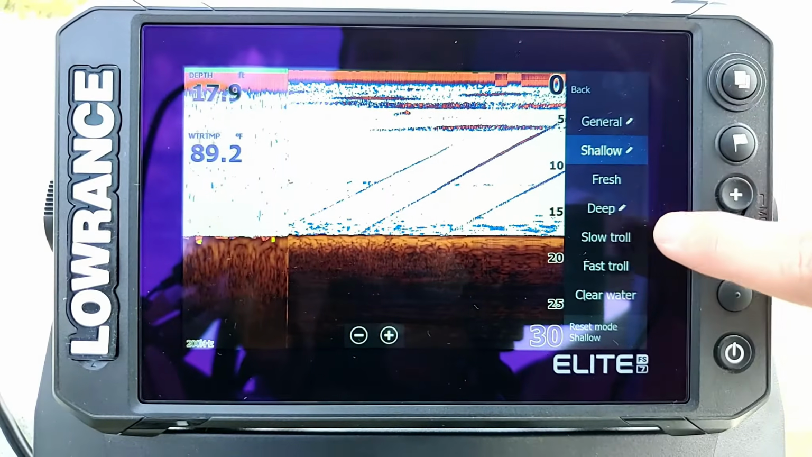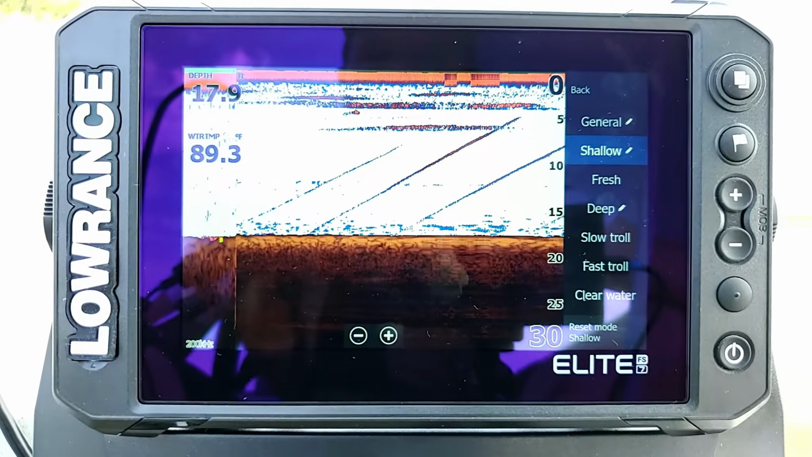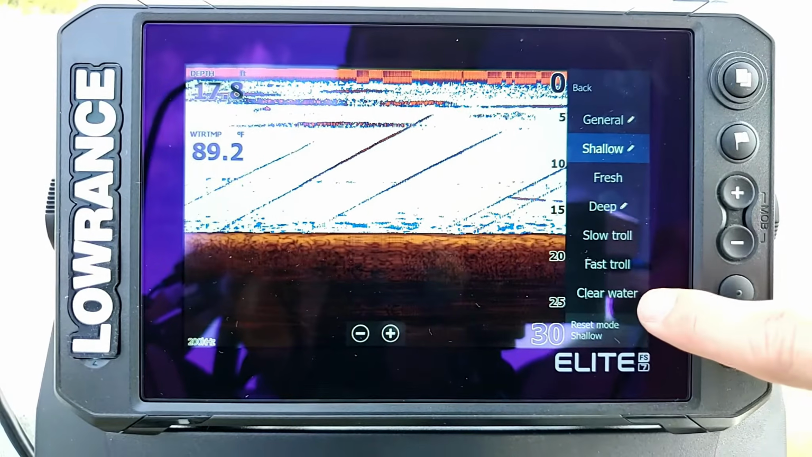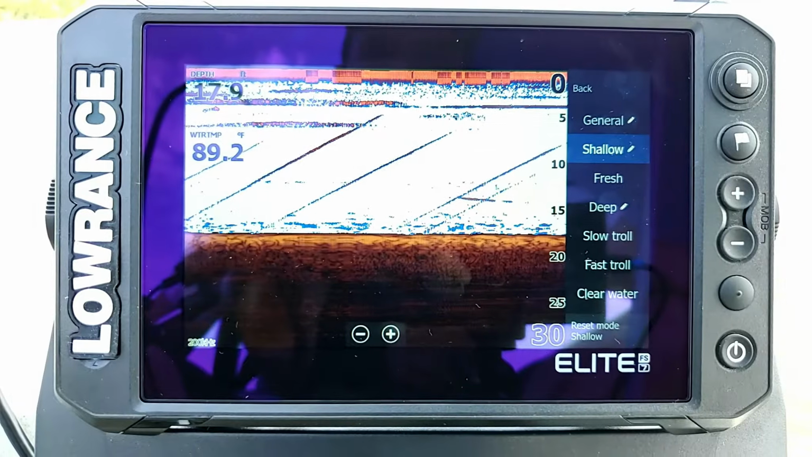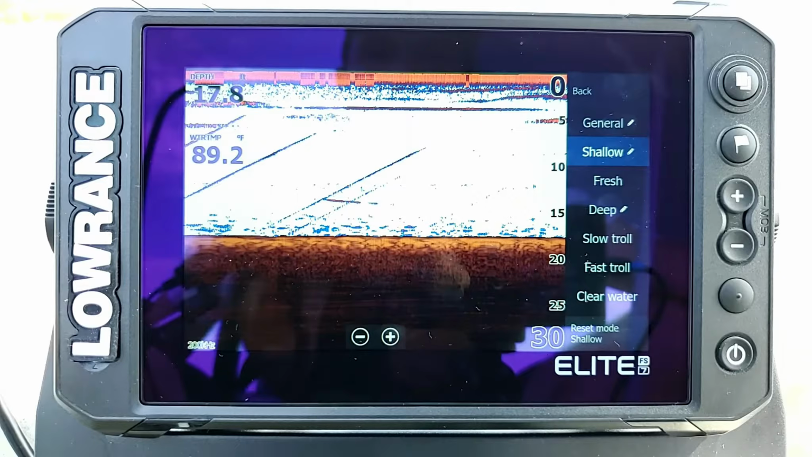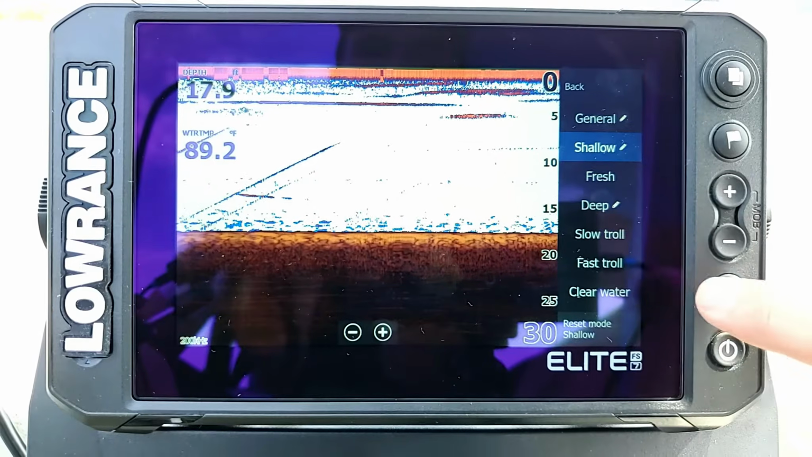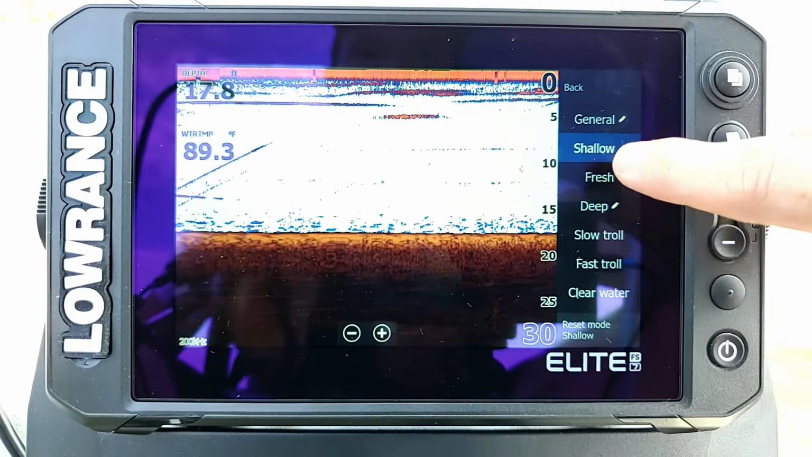Now you have other things here. Like I said, you have your deep water, which can go up to 1,000 feet or is pre-set up for that. You have options for trolling around slowly or trolling around quickly. And clear water is almost identical to fresh water. It just has a few little different options. It has a little bit lower settings on the noise rejection because you don't really need your surface clarity turned up real high if the water is super clear. And so that's really going to be the only big difference between setting clear water and fresh water.